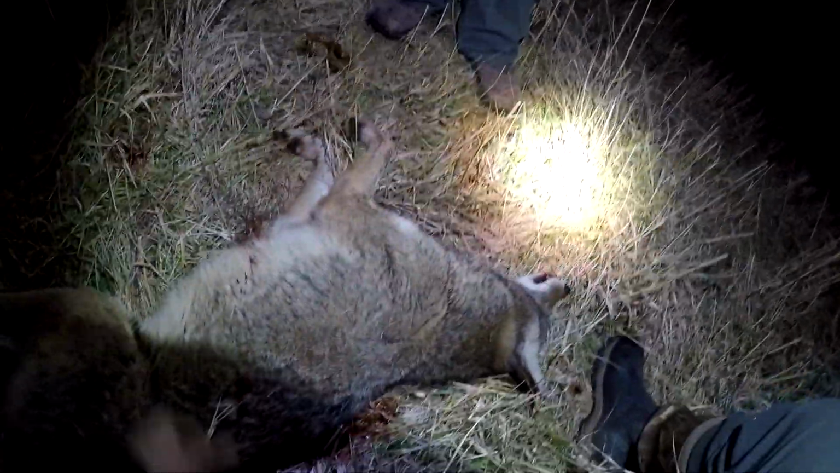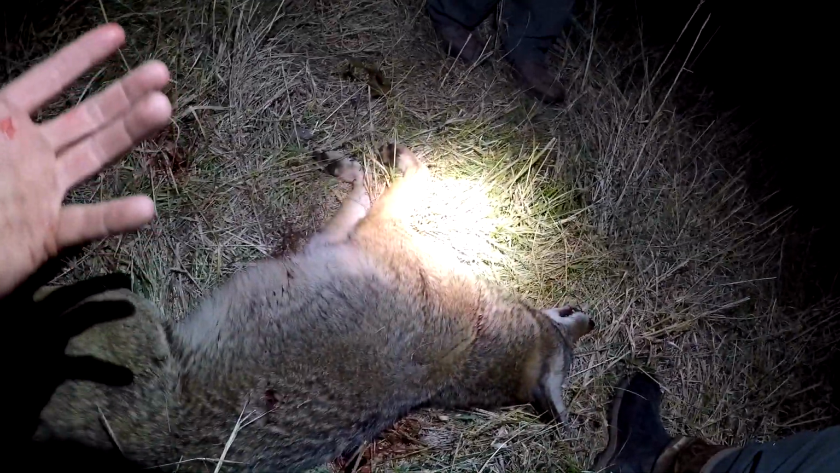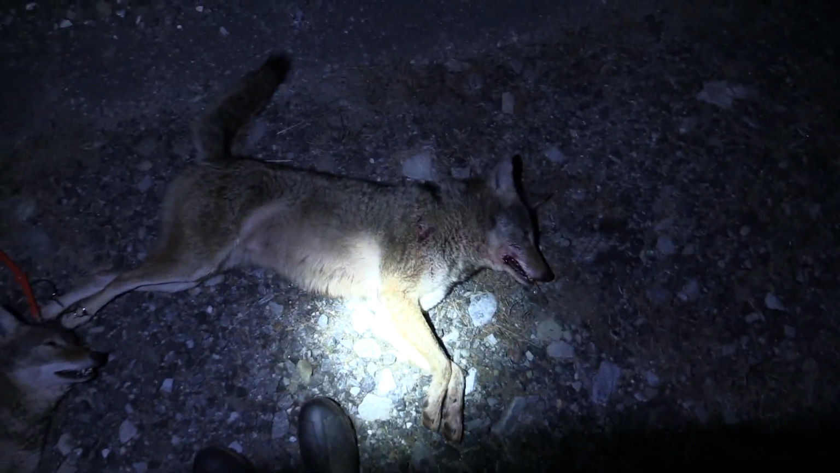That right there is an executed plan that you draw up on paper that in your head makes a lot of sense, but it doesn't always work out that way. And we were lucky enough that we were able to make it happen here. So let's get these things dragged down to the truck and get a better look at them. Finally came together with a double, man. You gotta love it whenever a plan comes together and you whack two coyotes. Read the script, came in just as perfect as could be.